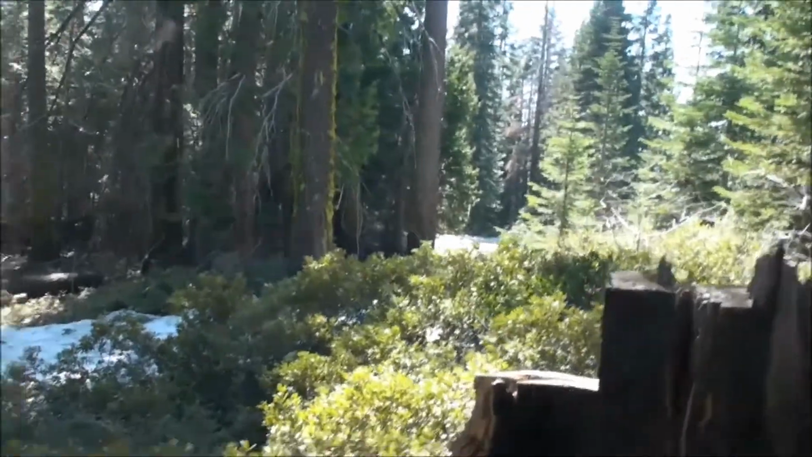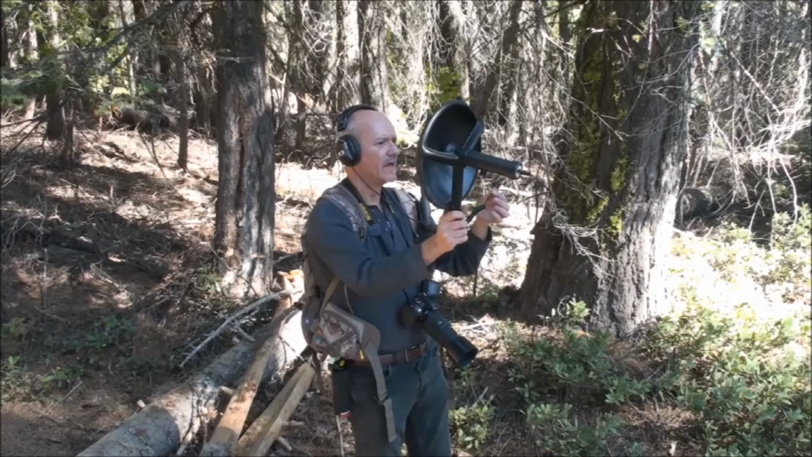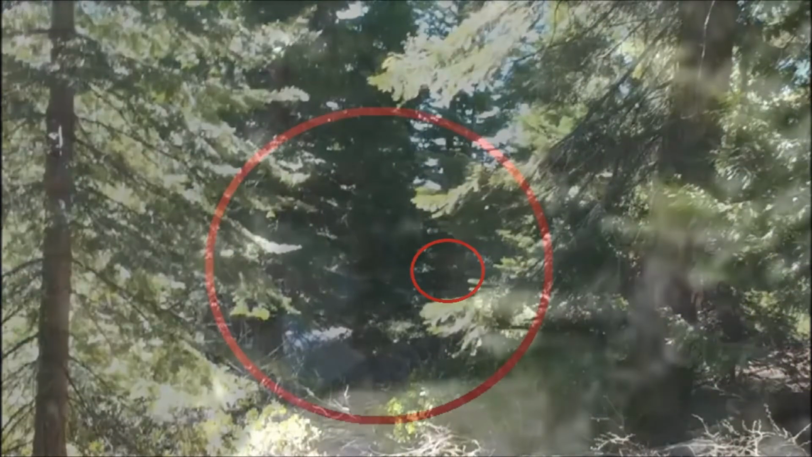So I chose not to approach it, and I pulled slightly away from it and to its left, and began using the parabolic microphone again to see if I could pinpoint the creature's location. While initially reviewing the footage and audio of this encounter, I made a startling discovery, which strongly supports that the creature I had followed was indeed hiding in that very tree cluster I had feared.